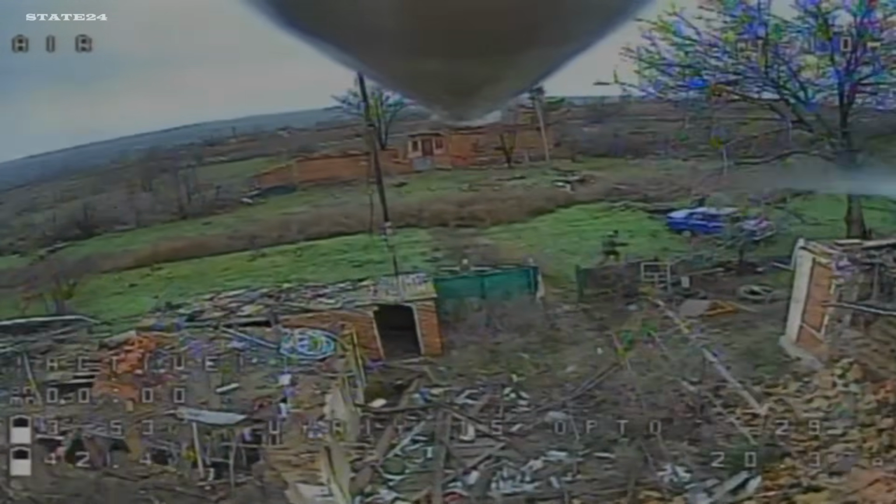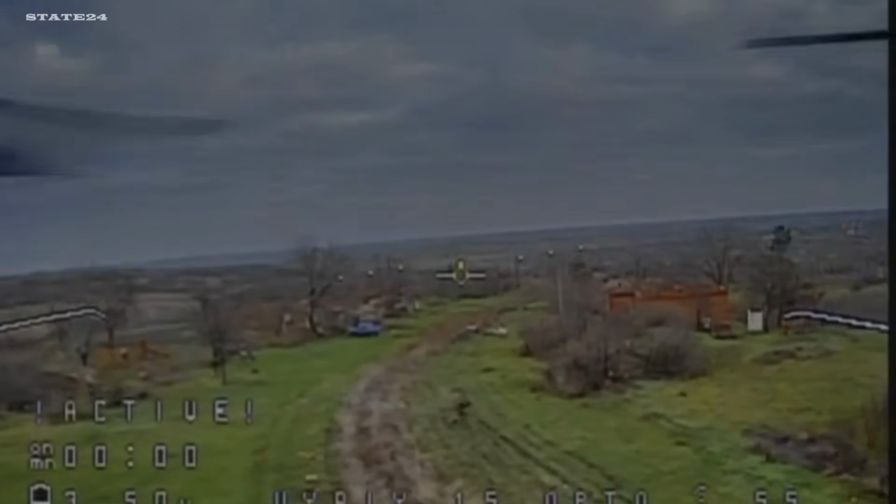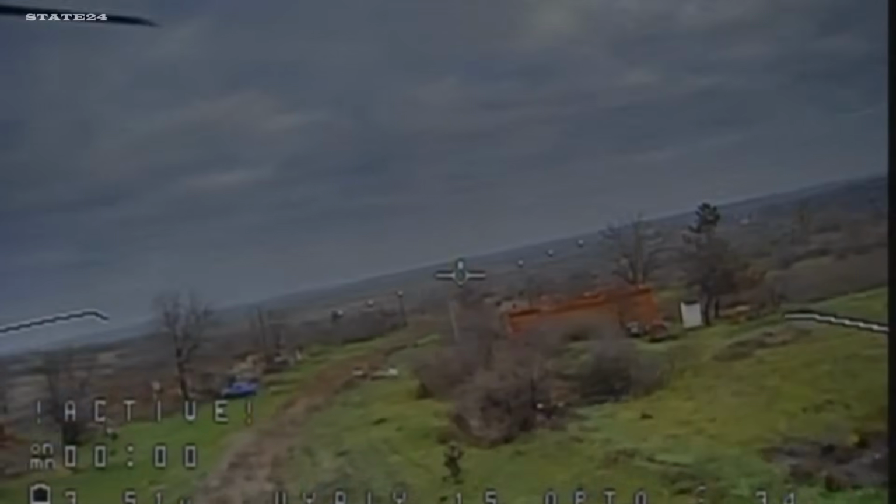The war in Ukraine is still raging. June 5th, 2026. Northern Donetsk region. Perun unit. 3 Russian soldiers spotted and engaged. 2 are struck. The third is left facing a drone alone.